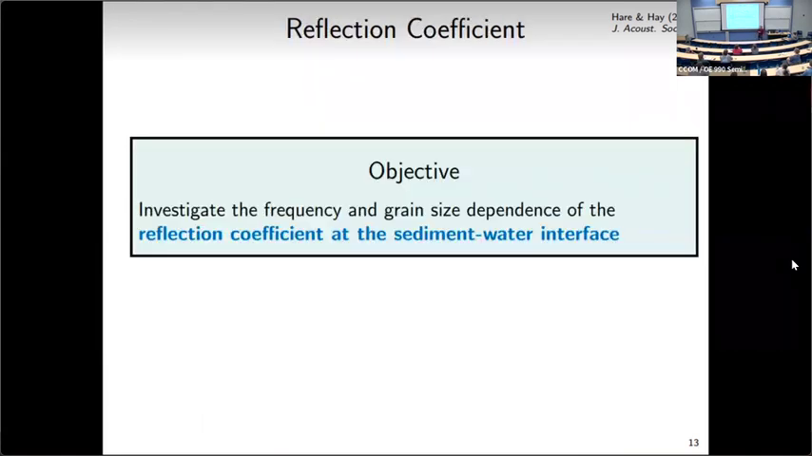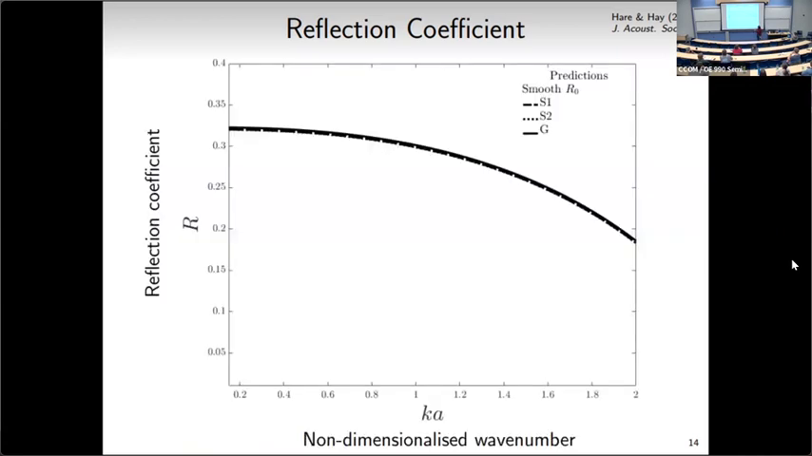Next, we've been focusing on the measurements within the water-saturated sand sediment, but now we'll focus on what's going on at the interface. Again, looking at the frequency and grain size dependence of the reflection coefficient at the sediment-water interface. Here I plotted reflection coefficient as a function again of ka. And this is the prediction for a smooth surface, which is just based on the impedance contrast between the water and the sand.